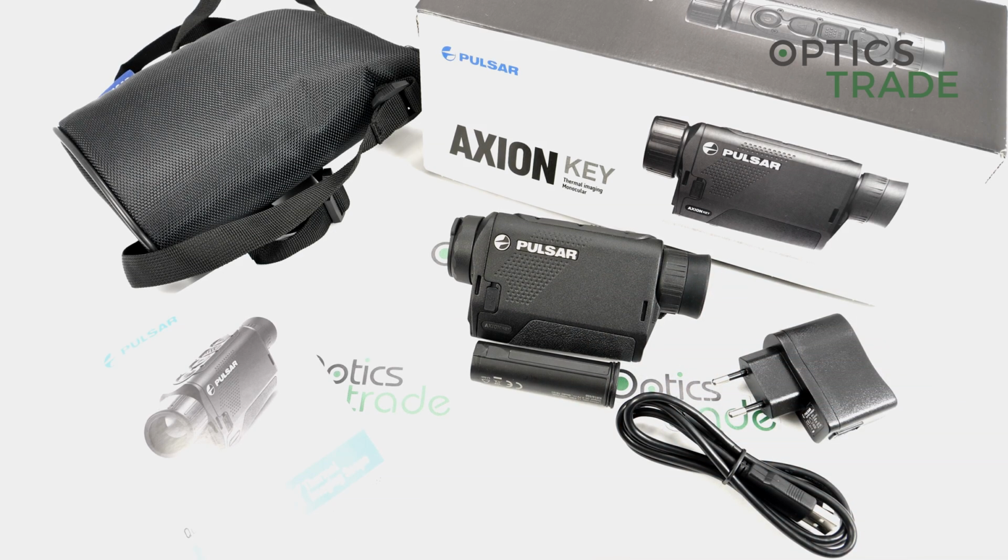It's a normal uncooled microbolometer sensor, and what's really interesting is that it's not a VOx sensor, but an amorphous silicon sensor, so the ASI. This is something very unique.